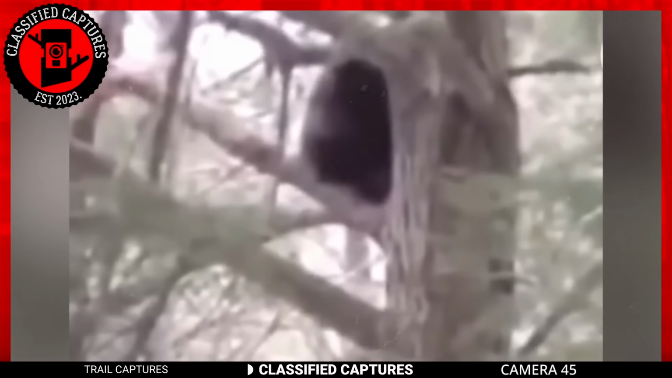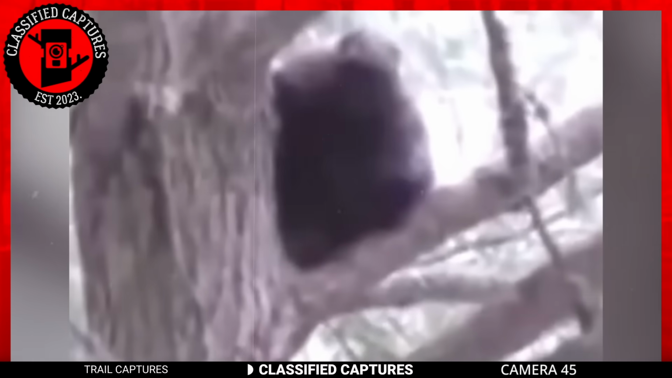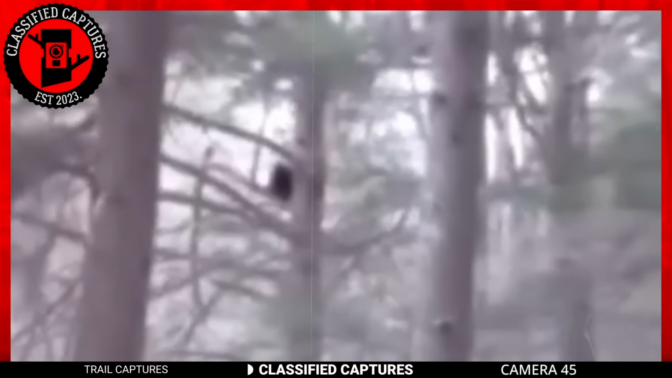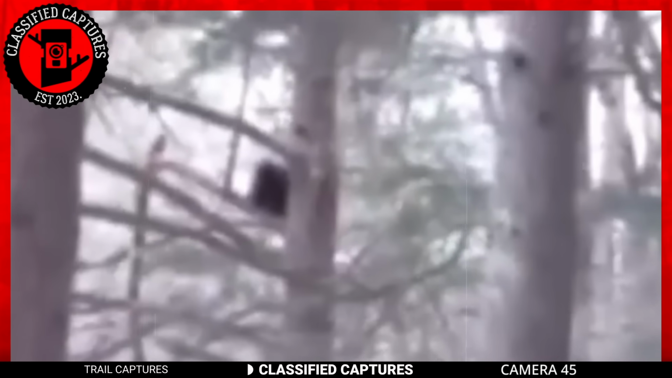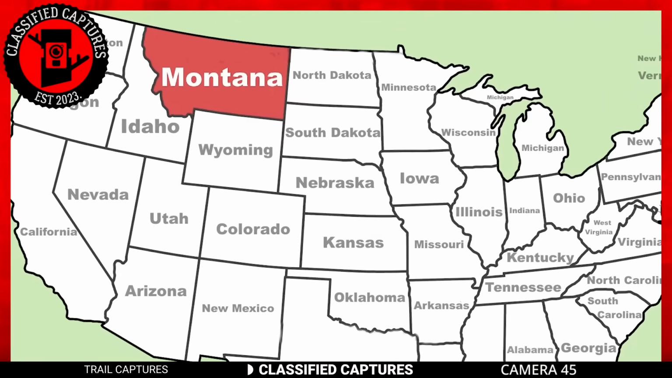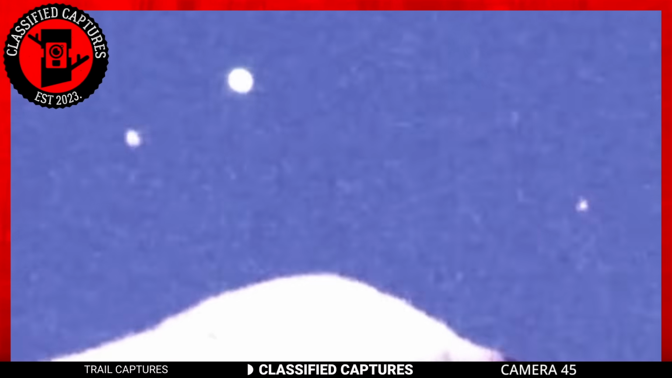When the footage surfaced in December 2021, everyone who saw it was sure that this was a juvenile Bigfoot. Some are skeptical and think it's a bear instead, but I don't think so. Just take a good look at it. It screams Bigfoot.